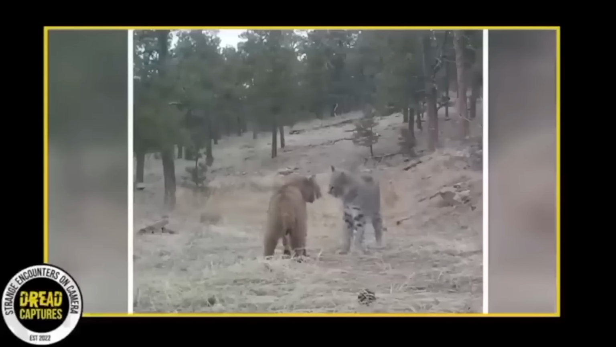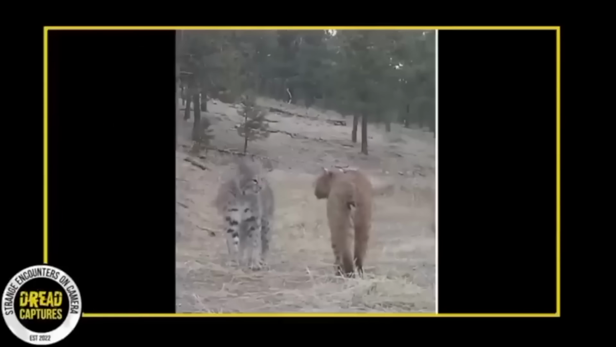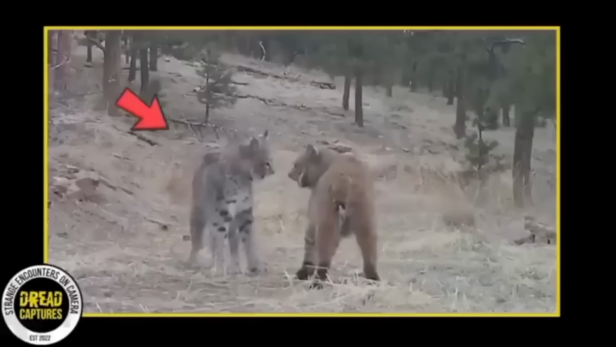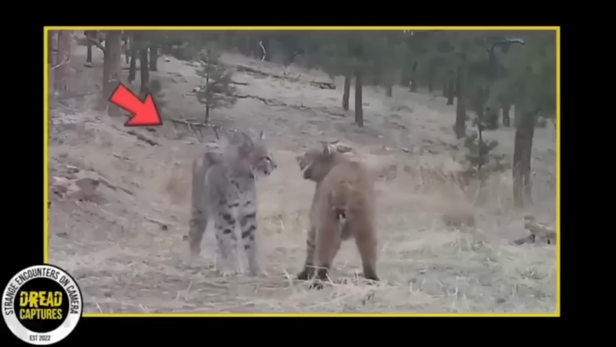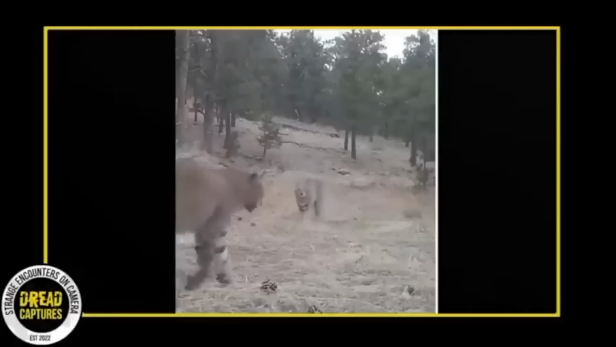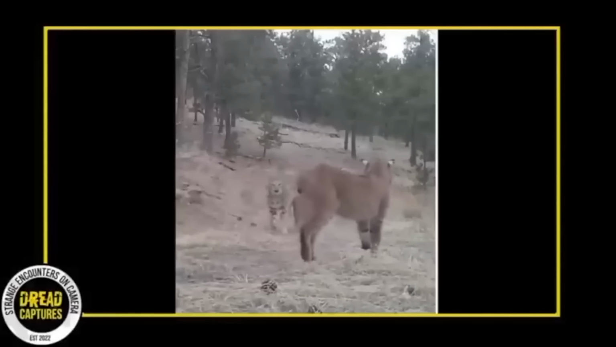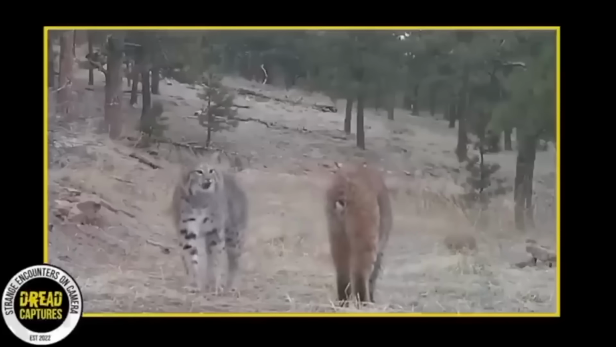The larger of the two, commonly referred to as the great cat, happens to be the female, while we see the male sporting a distinctive reddish coat. It's pretty cool that someone caught this interaction on their trail camera, as we all know bobcats tend to stay out of sight. And to boot, this footage was actually taken on Valentine's Day.